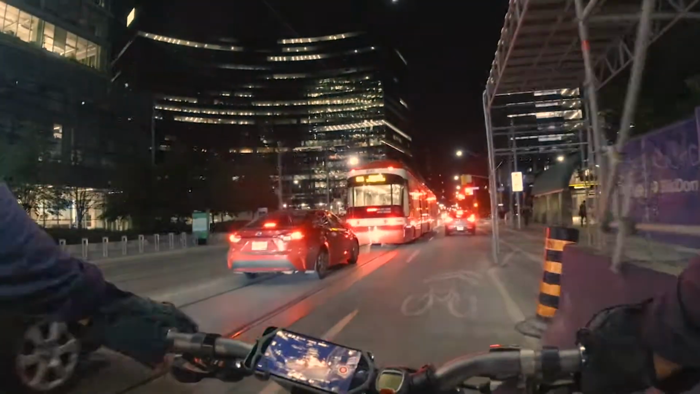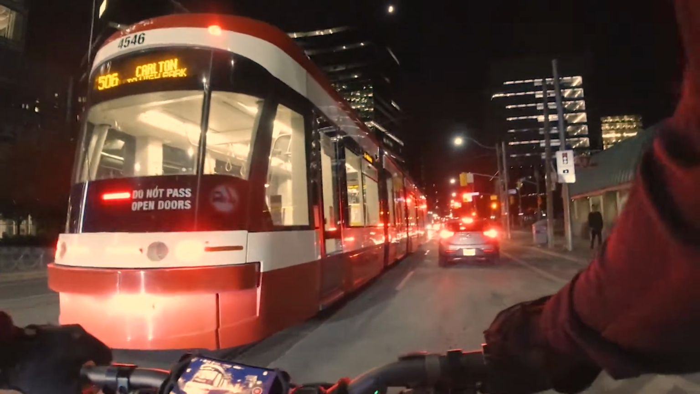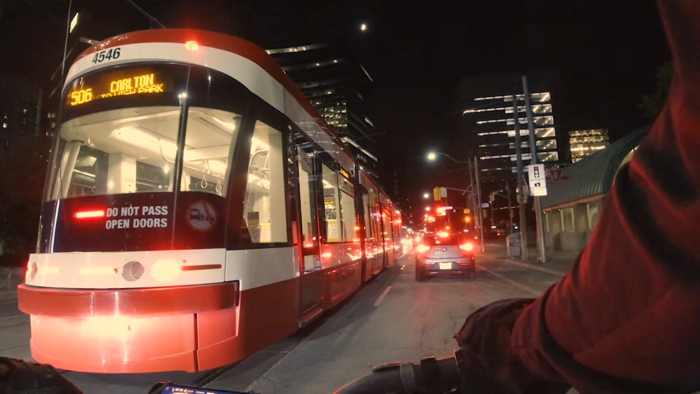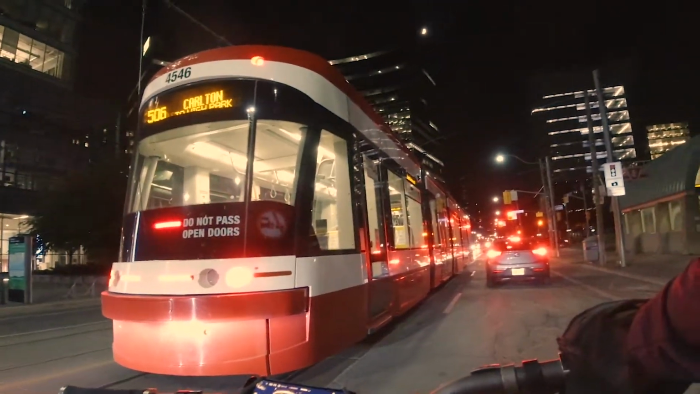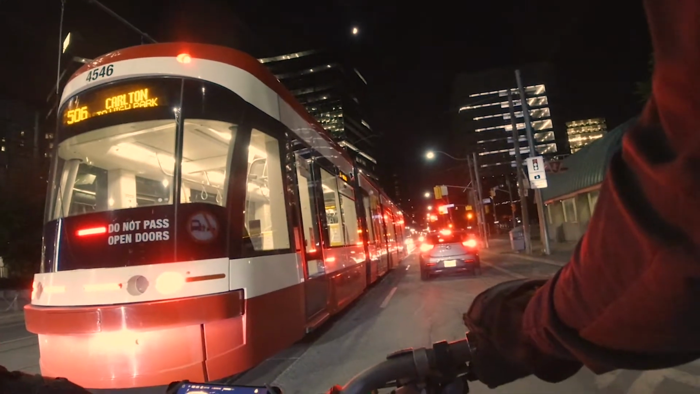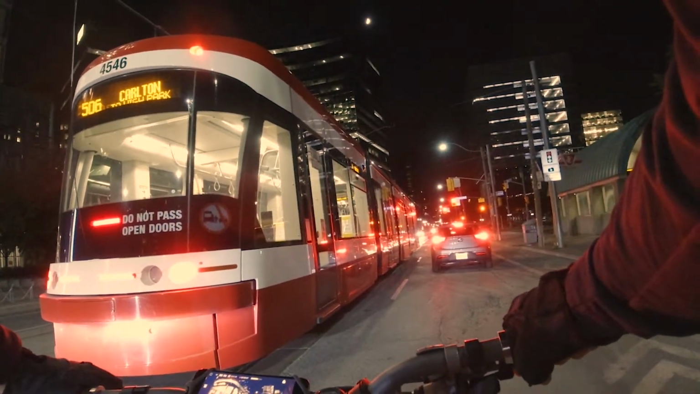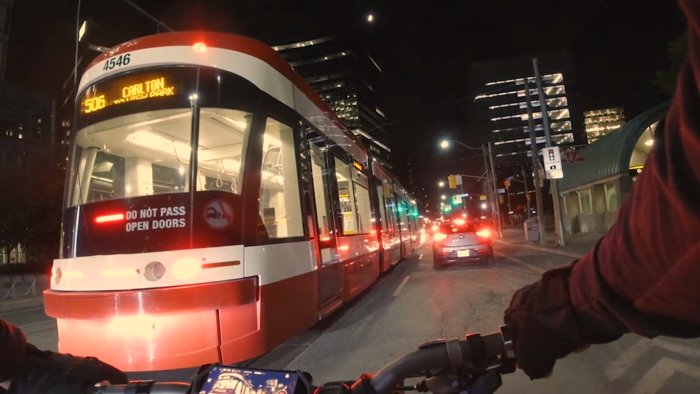Here it's super dark. We got a streetcar. Makes it interesting. Maybe a thumbnail. Got two tail lights and a front headlight. Hopefully that's enough for a viz. So quiet too, so quiet.